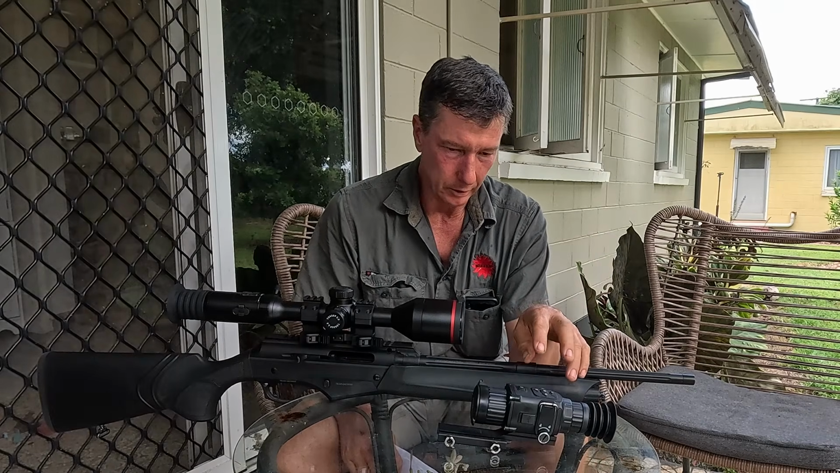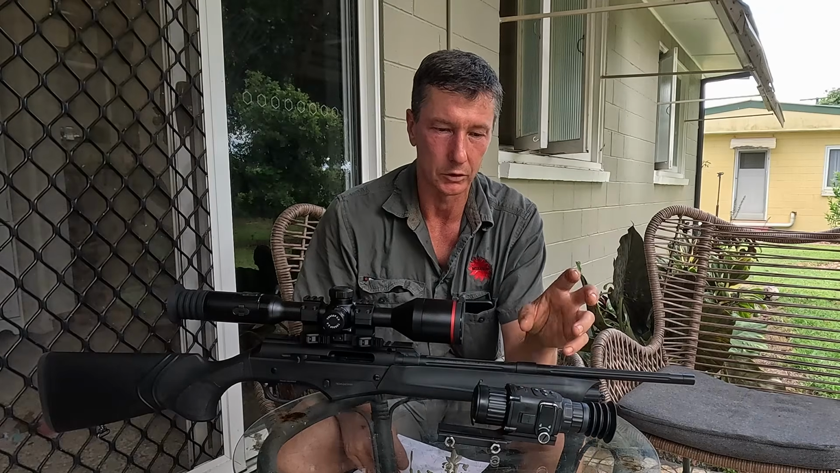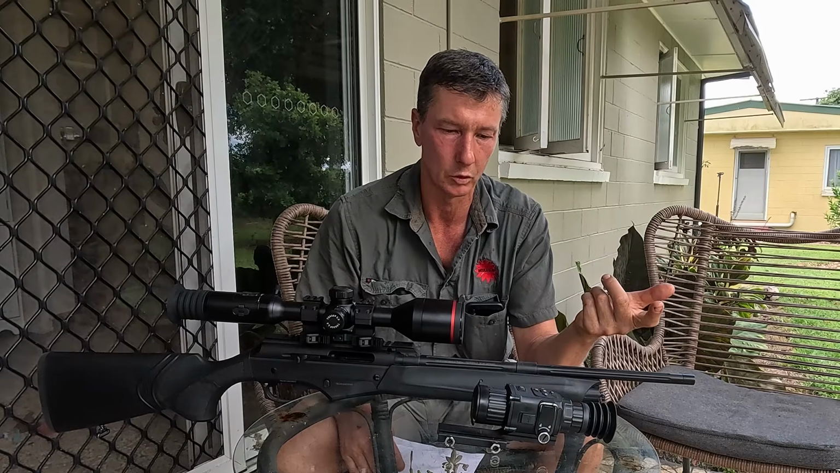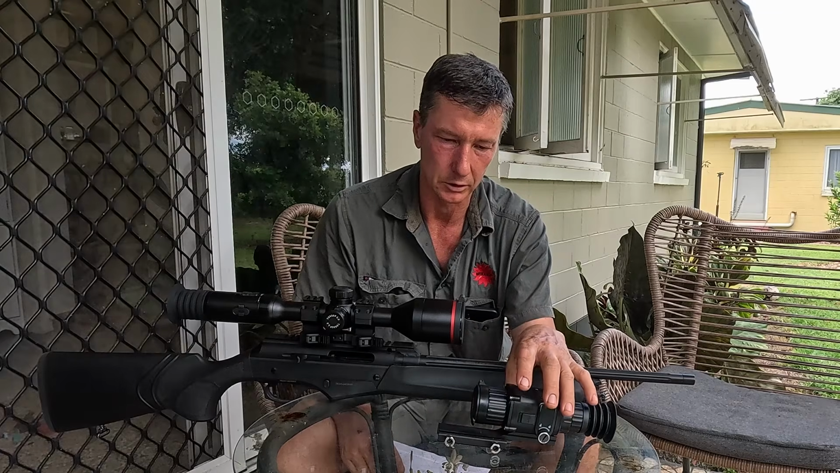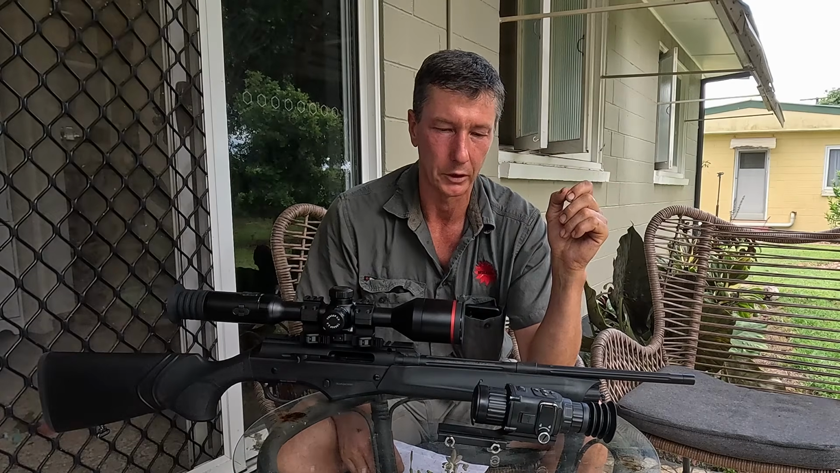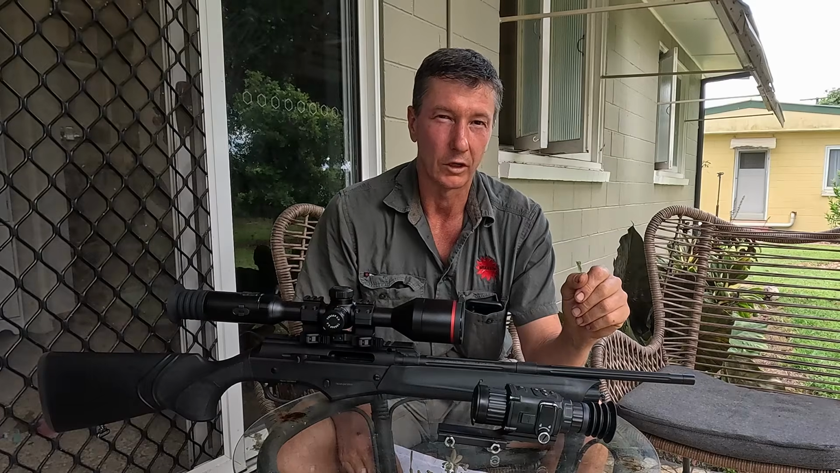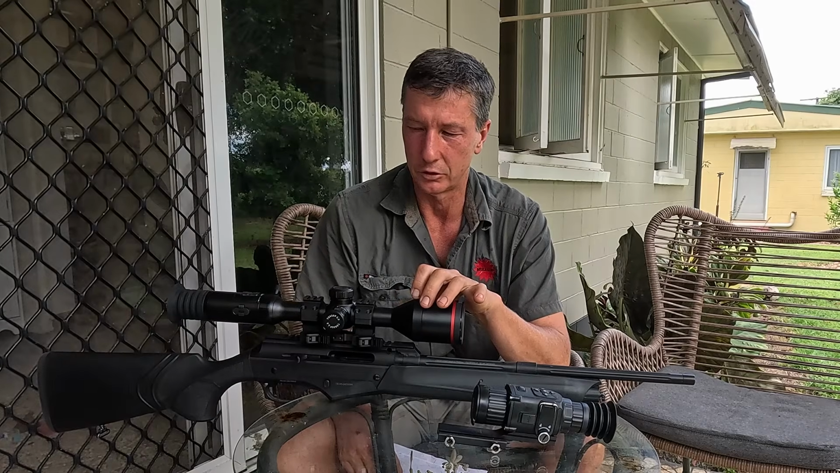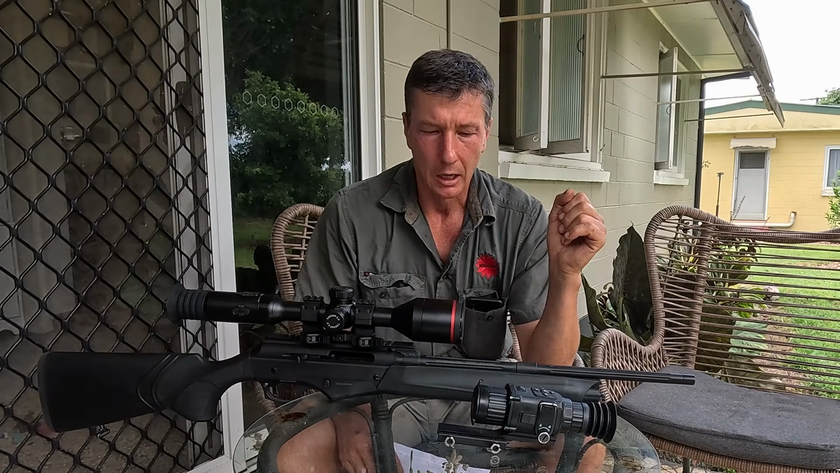All up with the add-ons that I bought with the Thunder, because it's a clip-on, I've got 2 different adapters to use it on daytime scopes to turn them into a thermal. I've got the rail here and the eyepiece to use it as a scope on its own. So it all together was about $4,500, which is exactly the same as this. I think the Guide was $4,560.